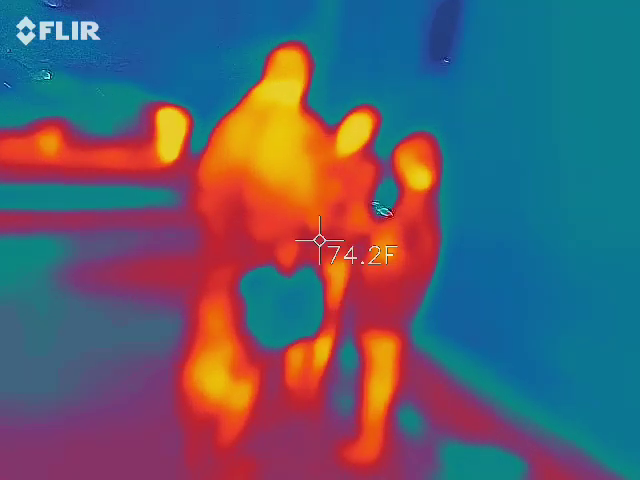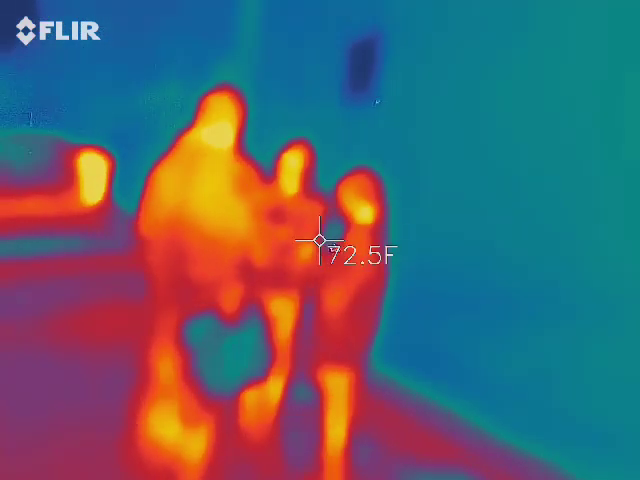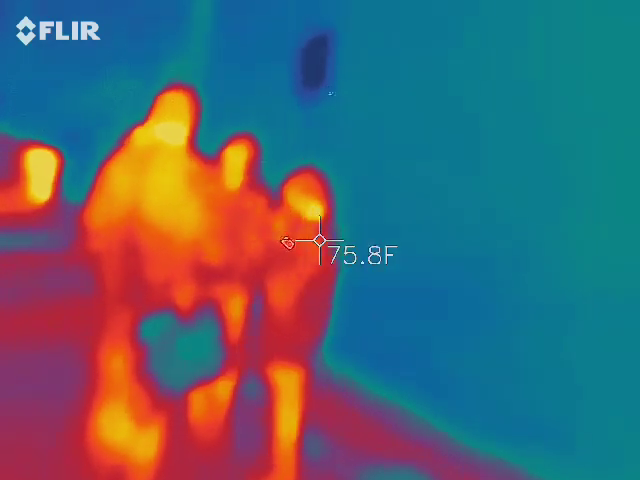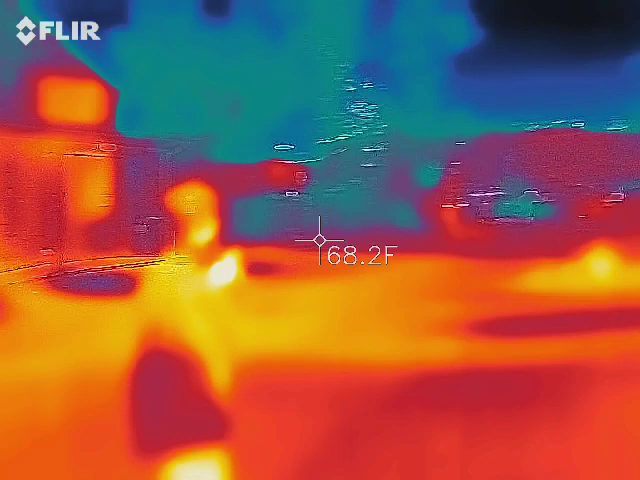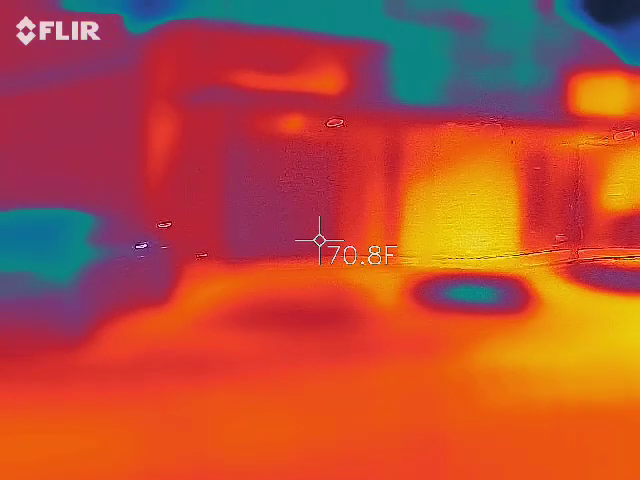So again, it's a very cool device. I'm still learning about it. I haven't used it on my own private investigation yet. I actually don't believe it, but again, it's interesting.